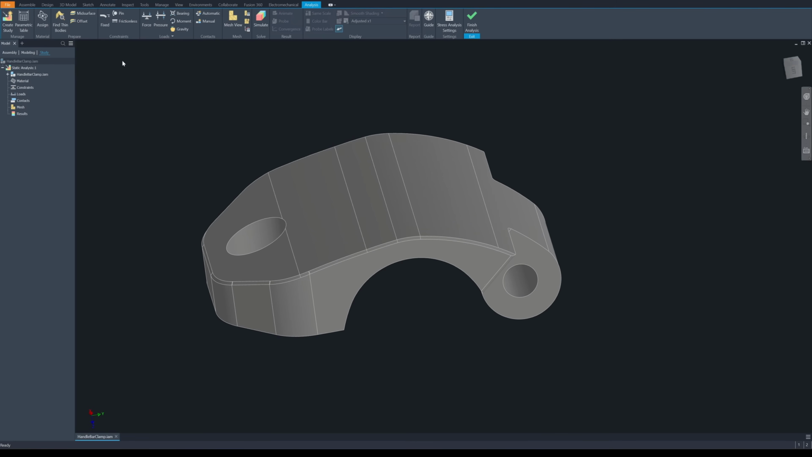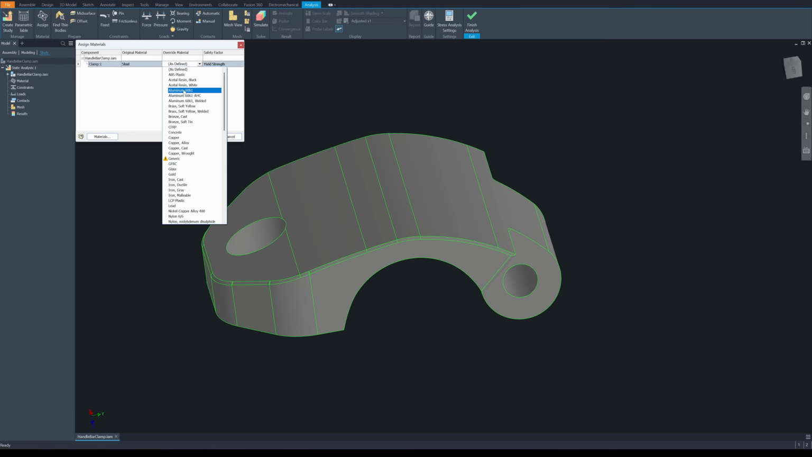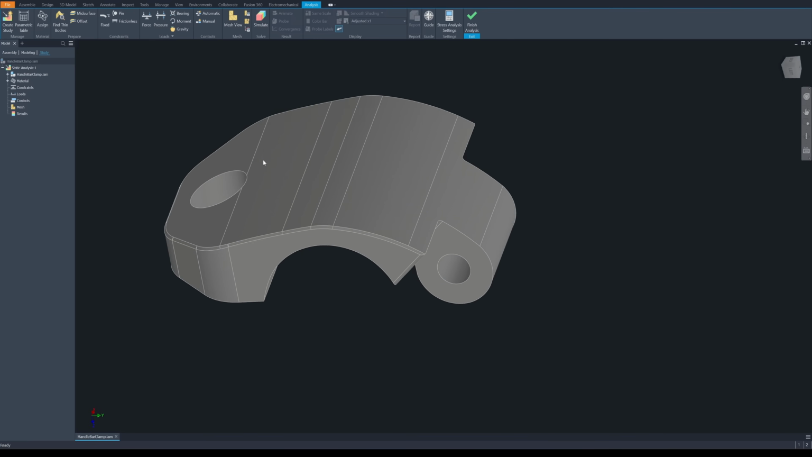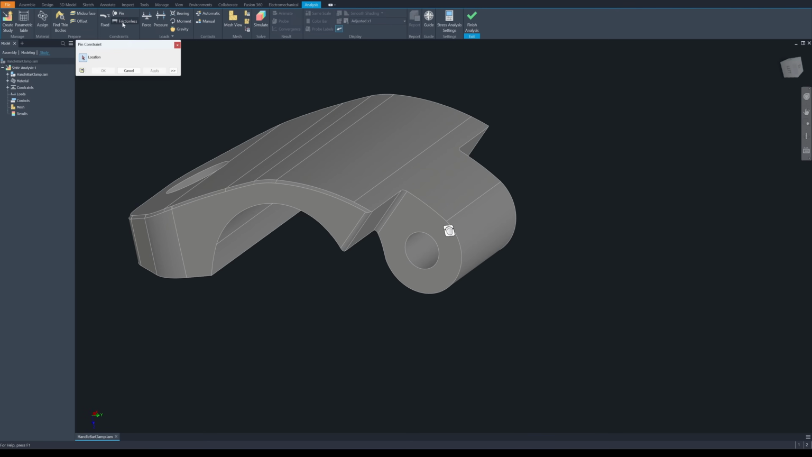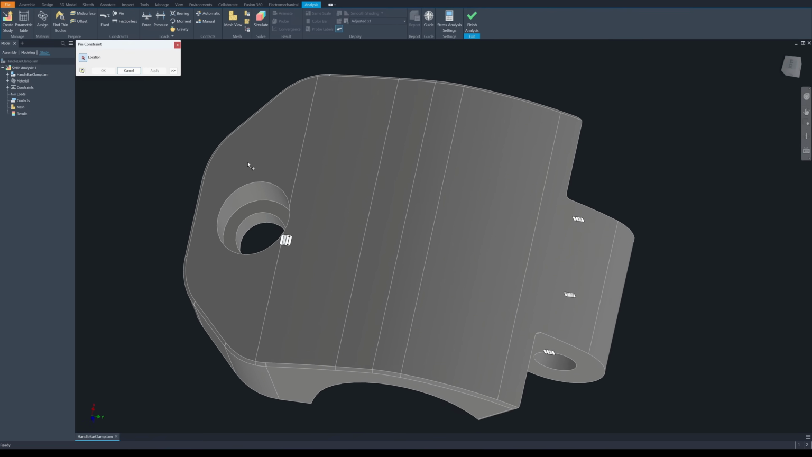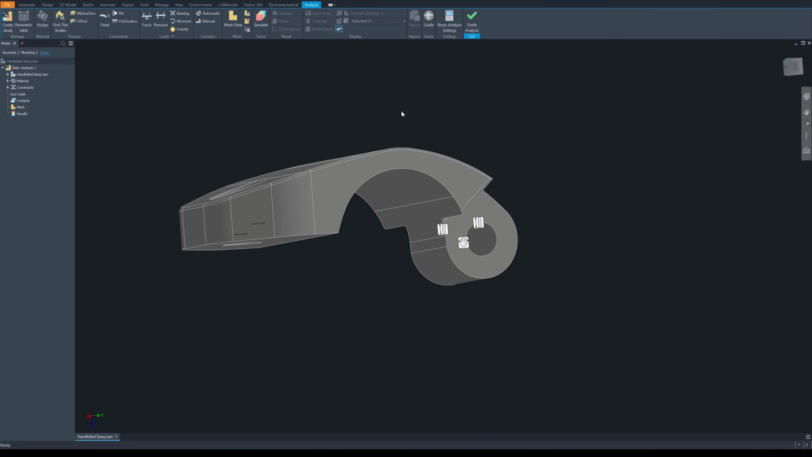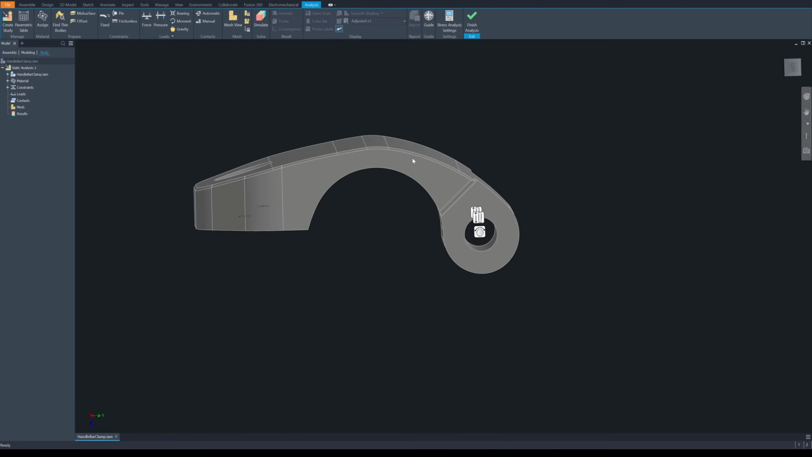Create a study and assign the material as aluminum 6061. Next I'm going to create a constraint, create a pin here, and frictionless on both sides, and frictionless on this side, and pinned in here. Okay, so we have a close approximation of the physics of this object.